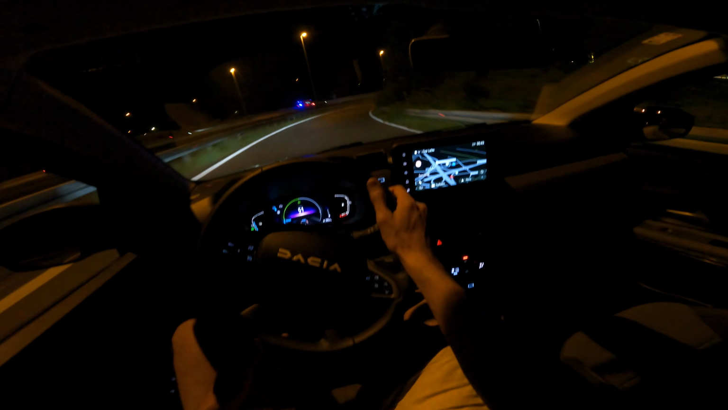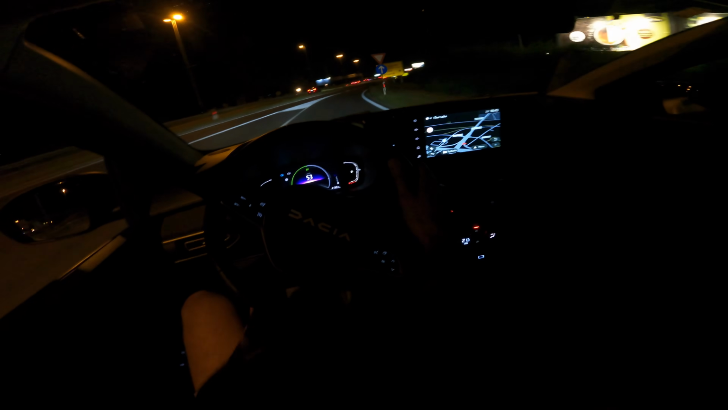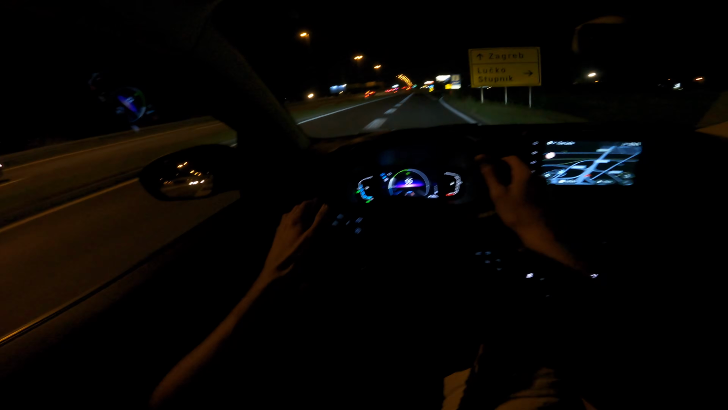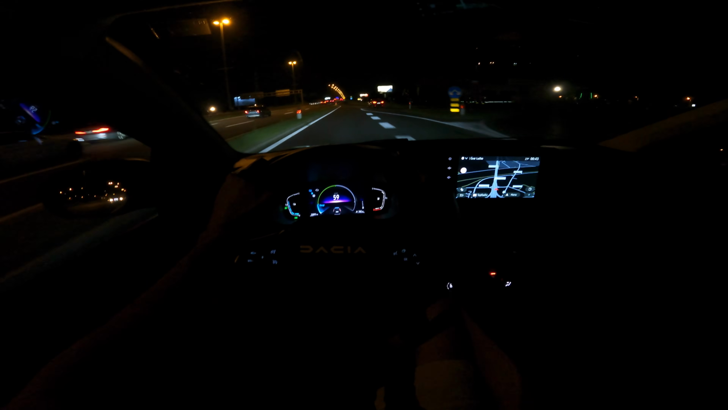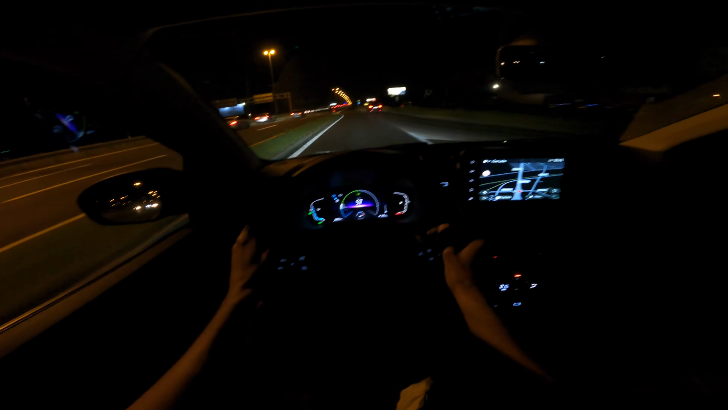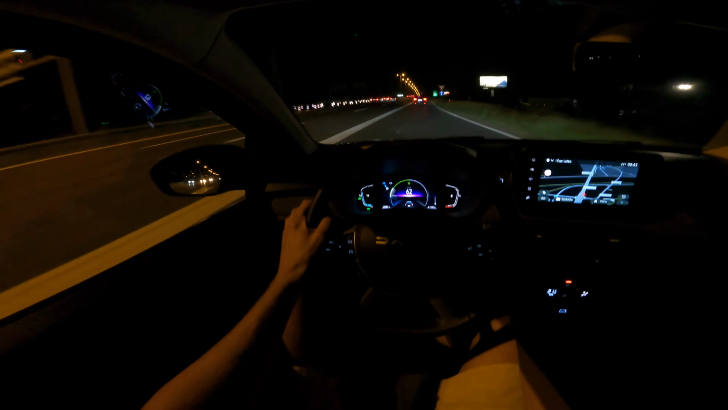Actually, you know, Renault. But I like that. That's a smart decision. I'm going to make this car easier to produce, cheaper. Okay, it might not be cheaper for the end user, maybe, but it will be cheaper for the car maker.